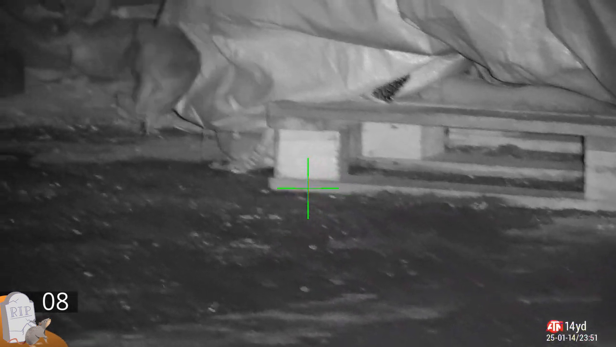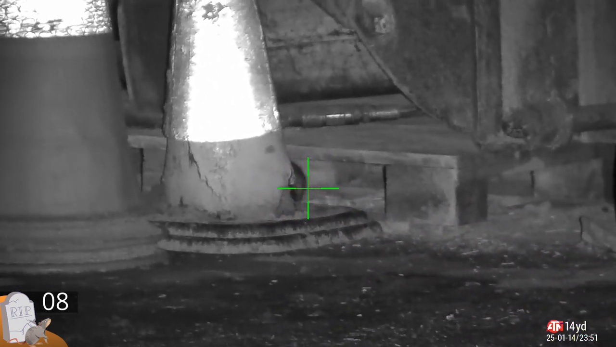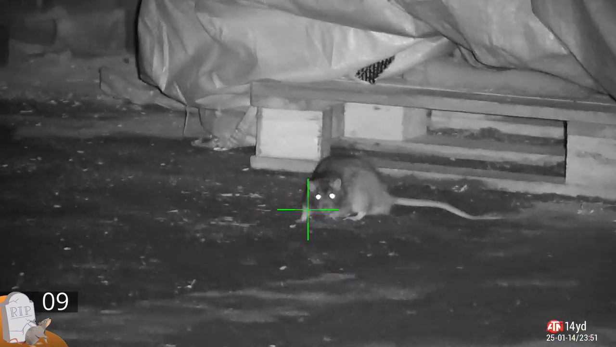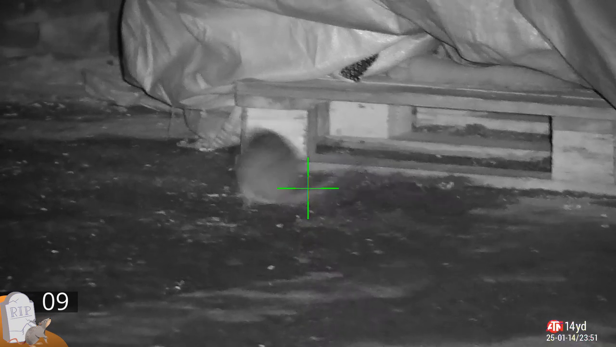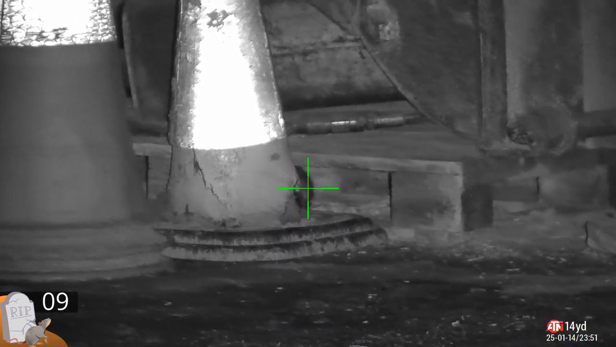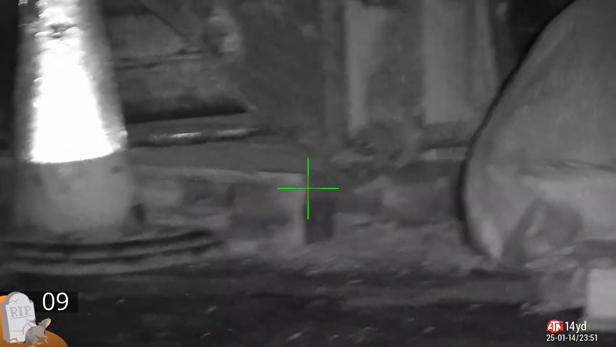Watch this. He senses the pellet coming and moves, but I think it clips his bum. But the moment he comes out from behind that cone, he gets a pellet straight to the boiler room. If you watch in slow-mo, you can see the split second I commit to the shot, he's off. Almost like he heard the gun go off. But he doesn't get away with it a second time. Crack. And what a mess.